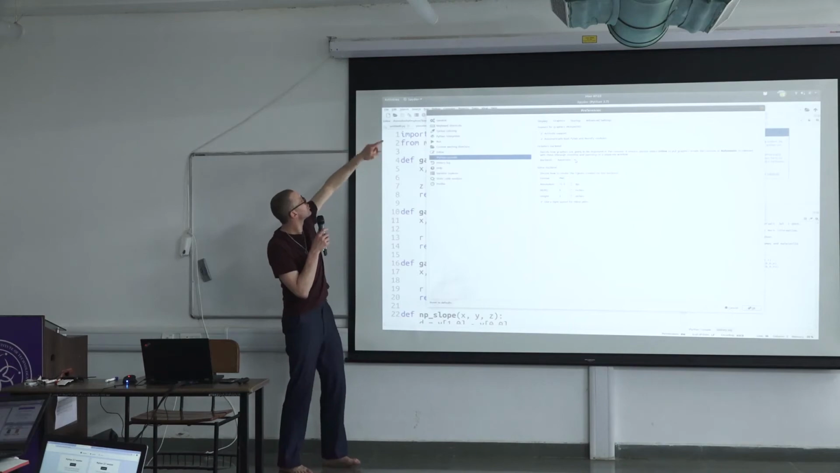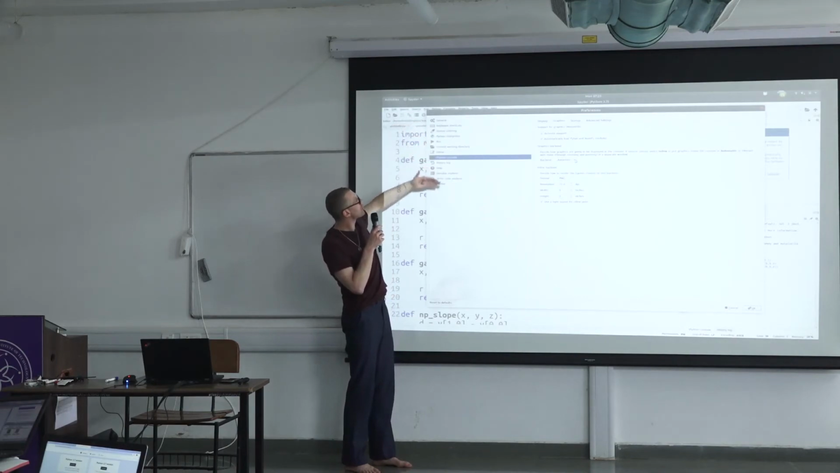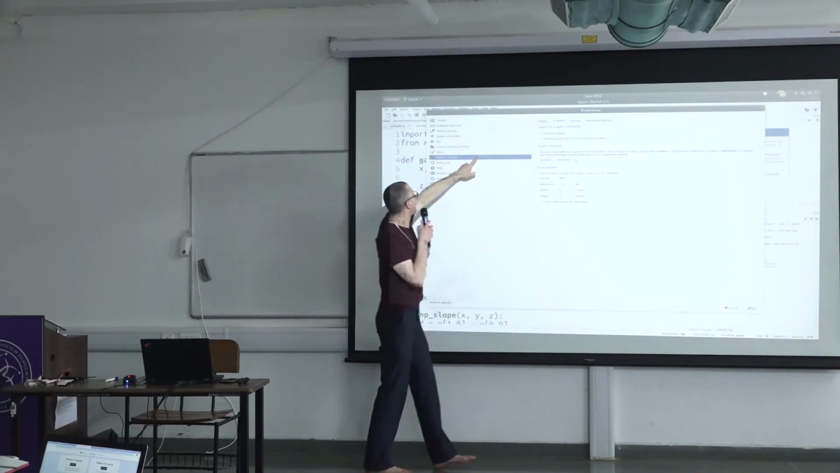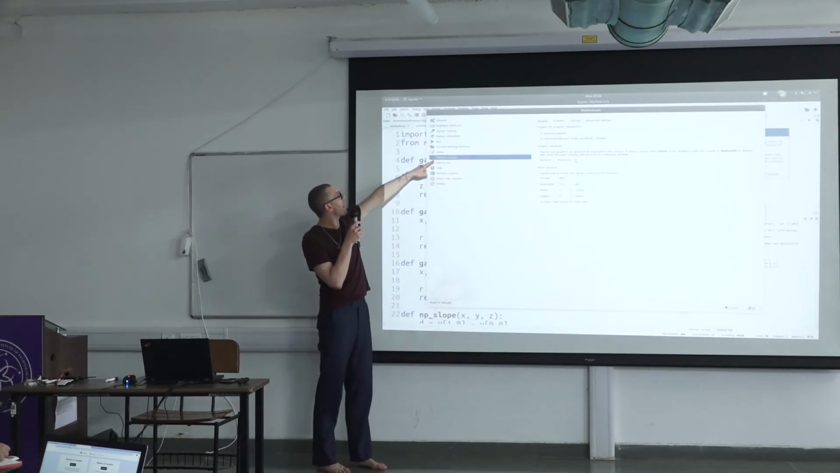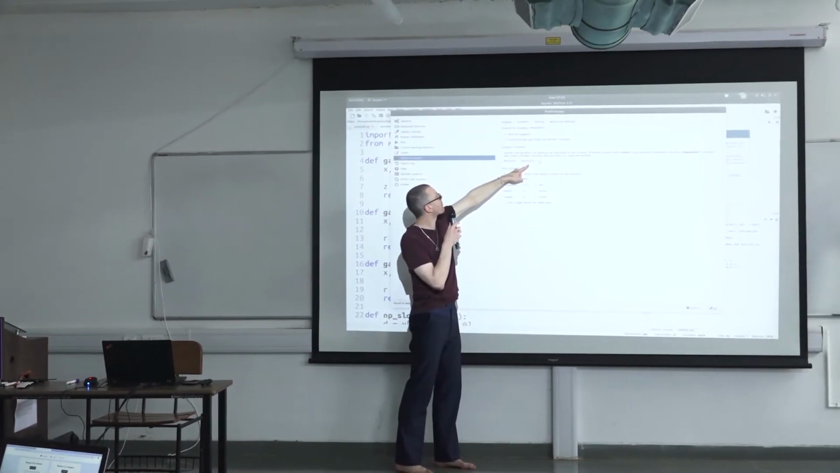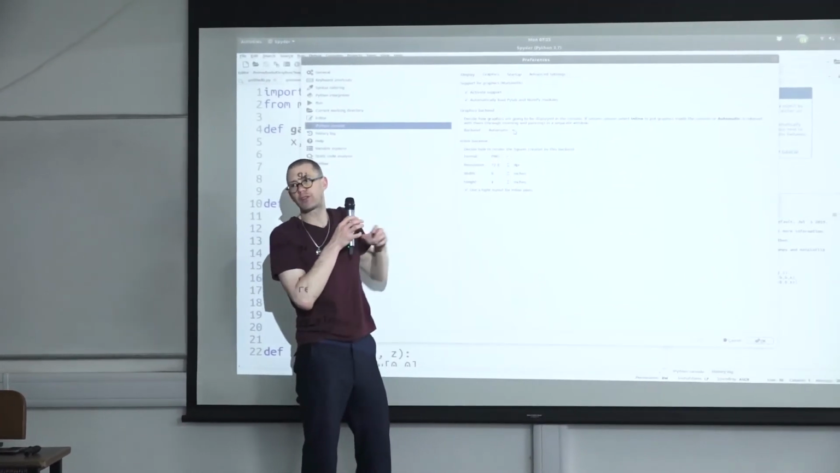So again, you go to Tools, Preferences in the menu. That window should come up. This is called Preferences. And then you click on the IPython console. In the tab Graphics, you have the option of selecting the backend. And this should be set to automatic.